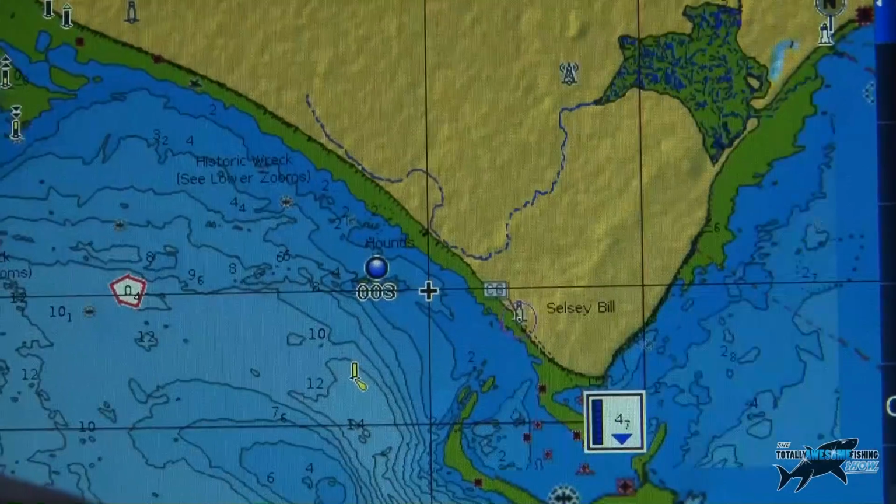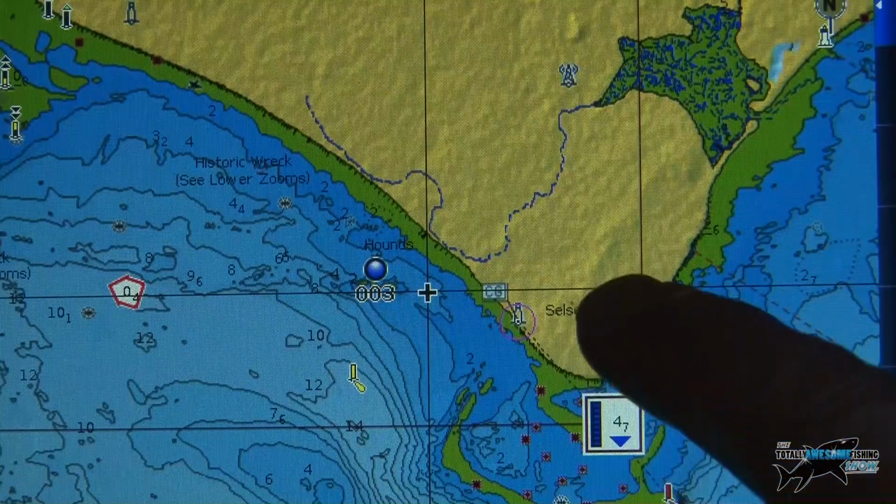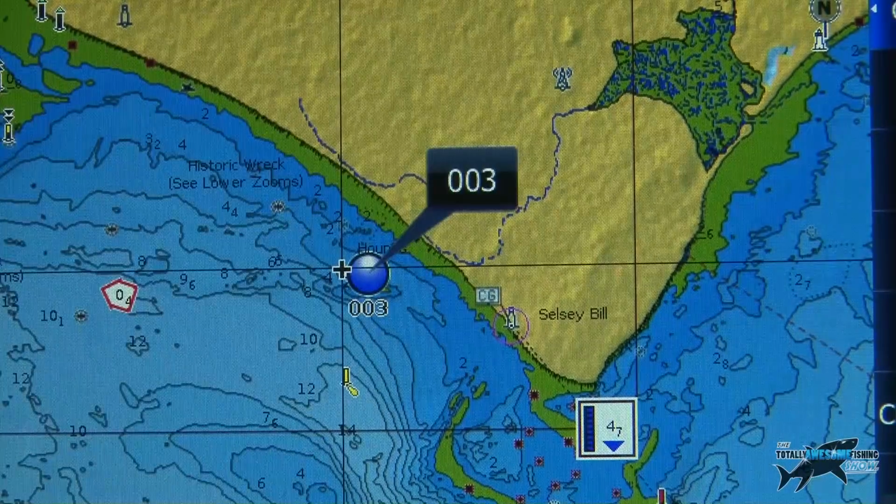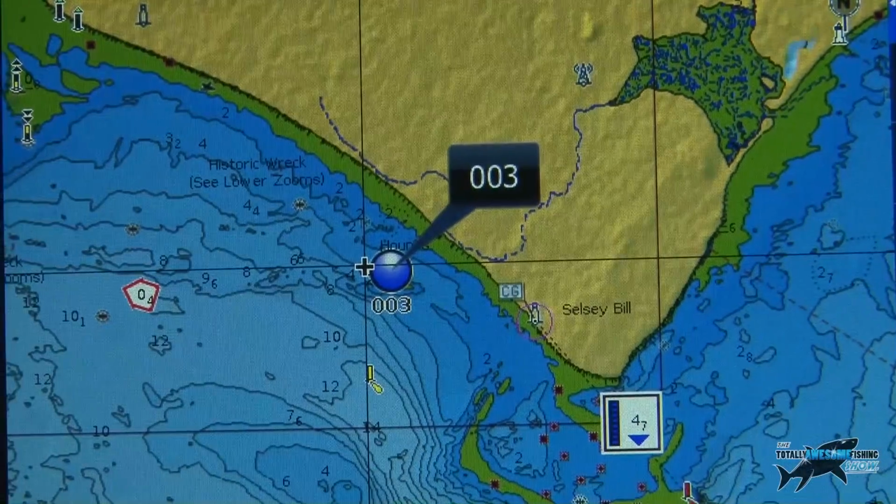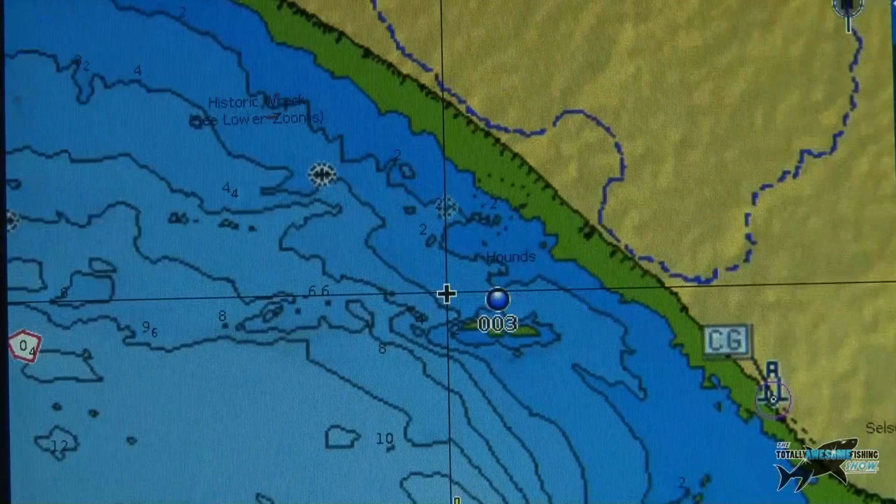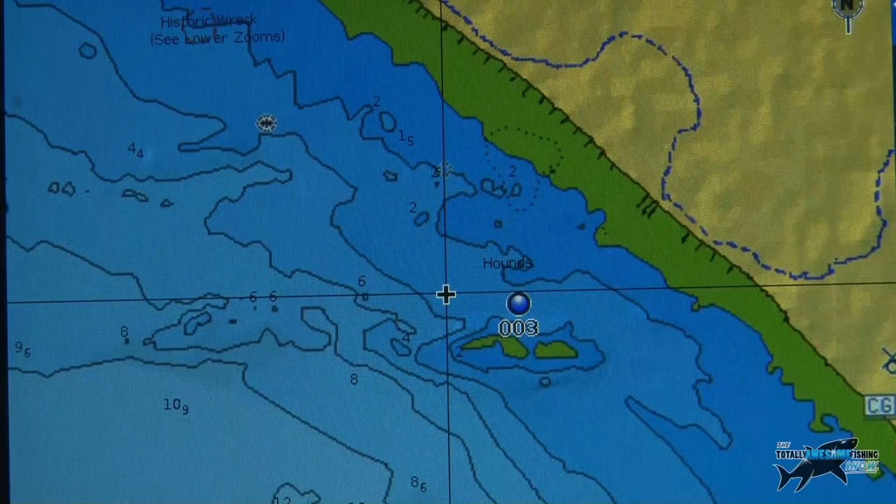Let's zoom. Now look, immediately there's a nice channel there. That green is a drying out area. There's Selsey Bill. So let me zoom in. I'm very close to where I want to be. It's mark number 3 for you guys if you want to know. Look at the detail coming in this chart card. Right, now, that's about as good as I could get before.